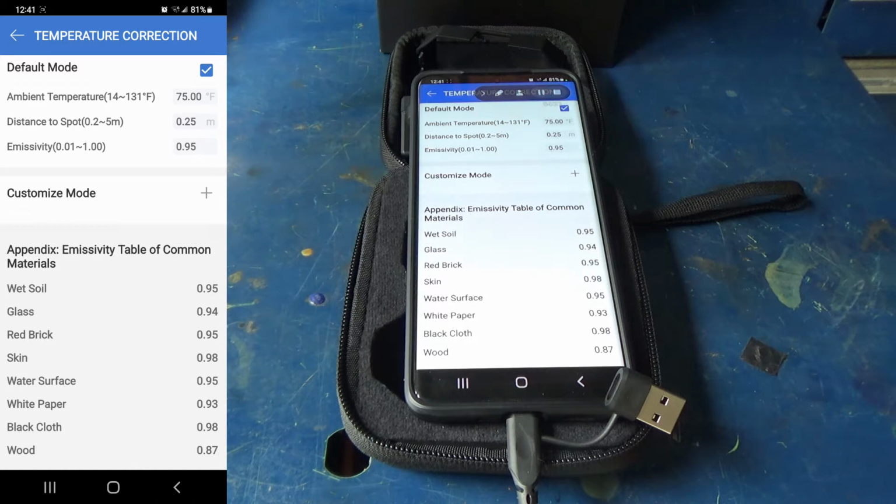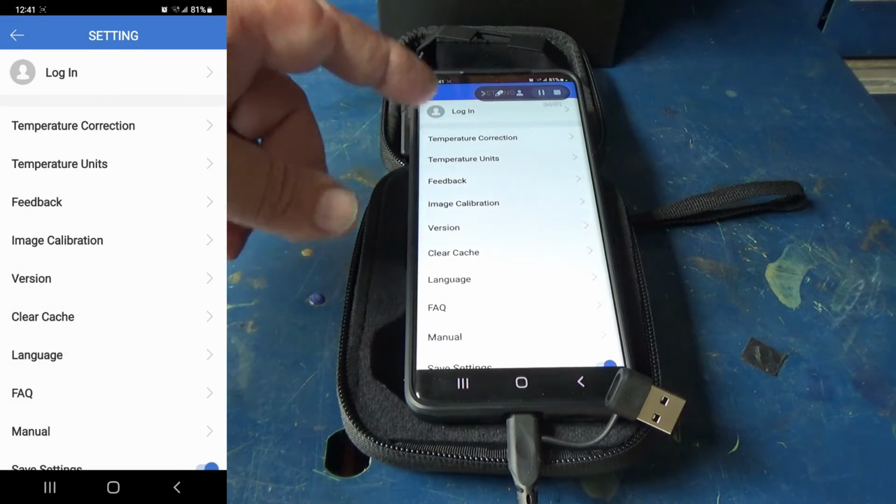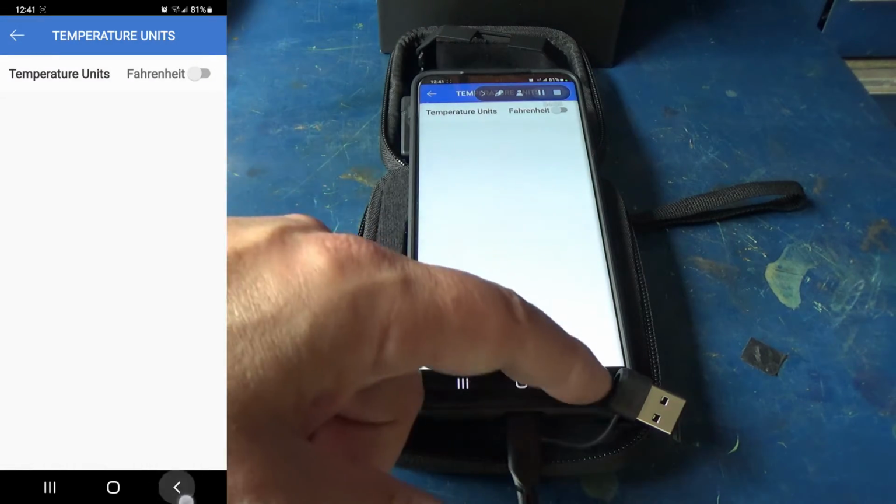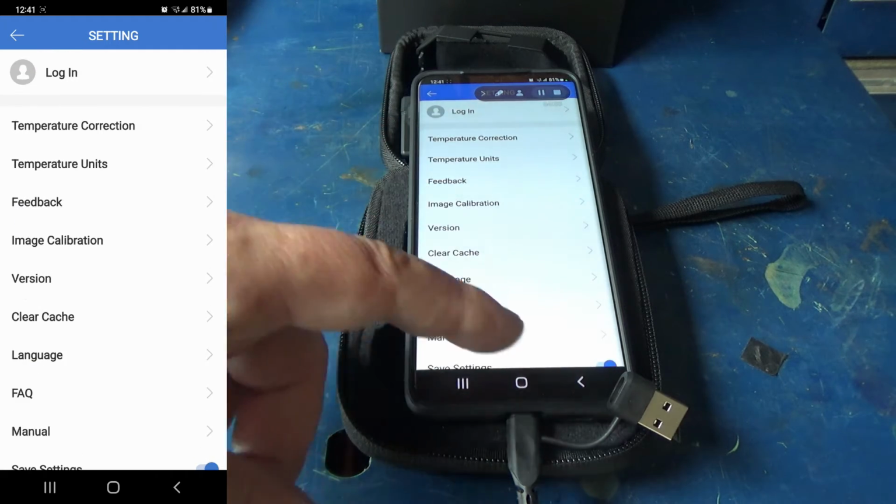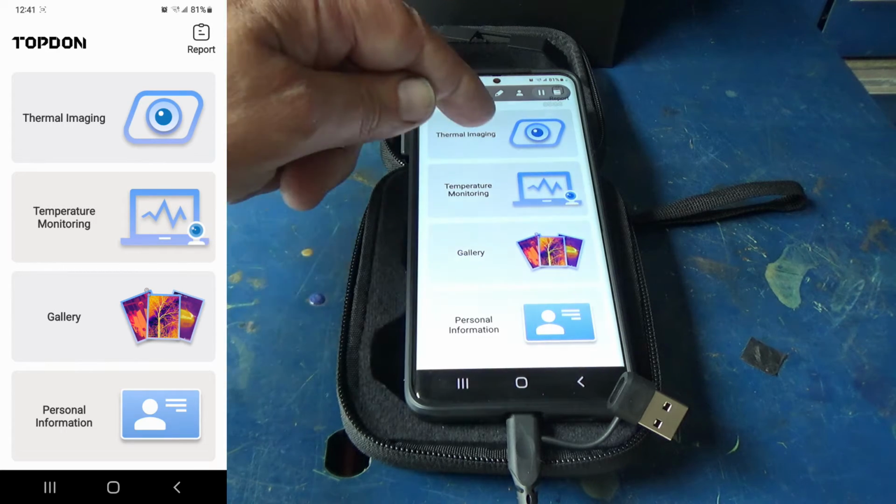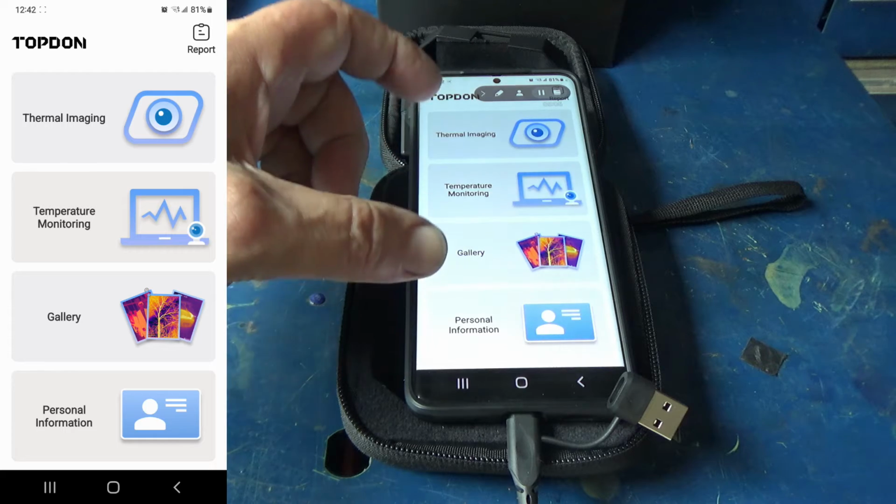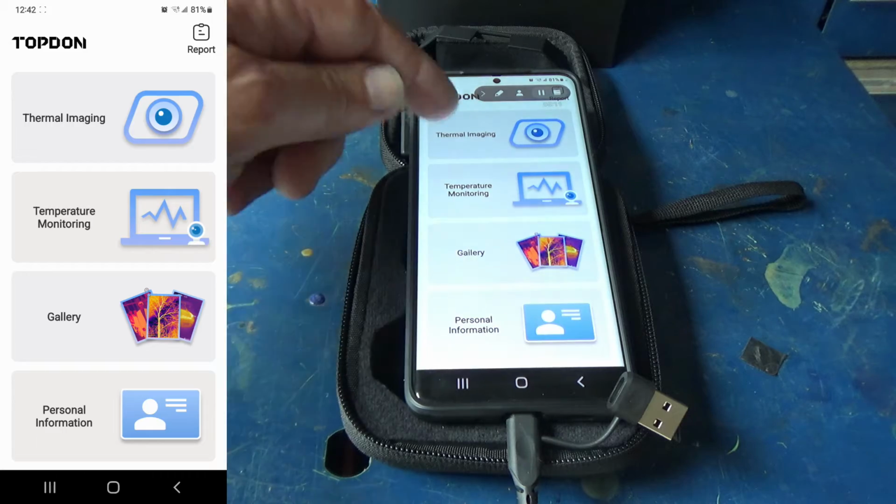The way I use it is I'm just looking at basically temperature differences so that I can find something that's hotter than the surrounding material. So you can set the ambient temperature here and all that too. Temperature units, of course, I've got it set to Fahrenheit because that's what I use here where I'm at. Image calibration, there's a lot of different settings and information you can put in there. Of course, you got a gallery to where whenever you're up here in the thermal imaging, you can record what you're doing. Even if your phone does not have a screen record function, you can go ahead and record.